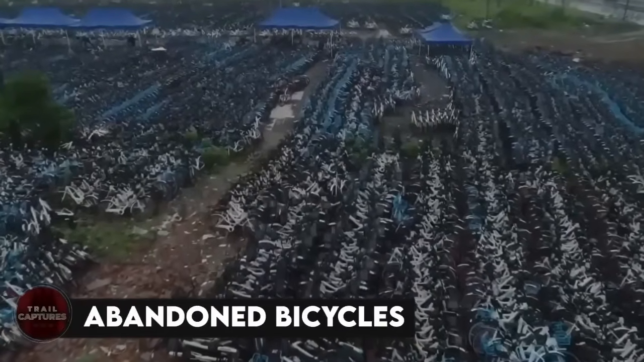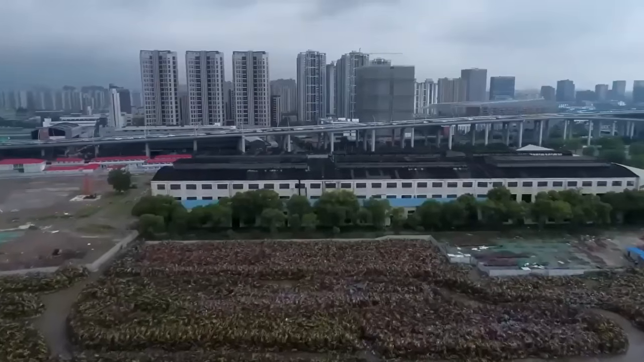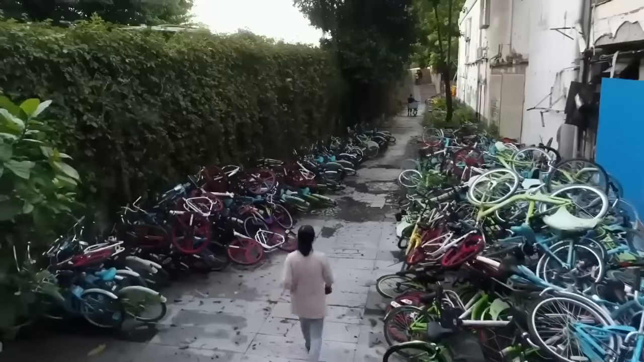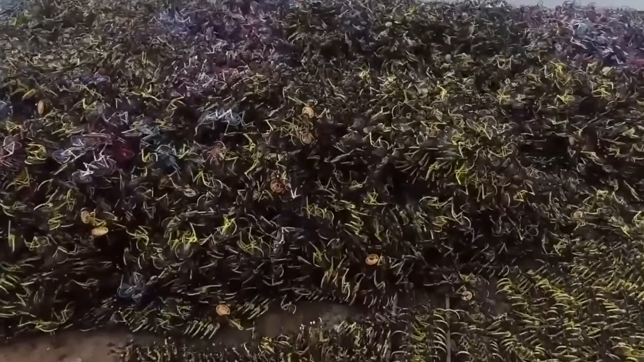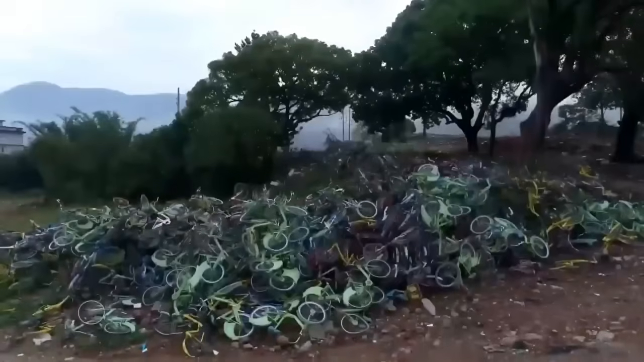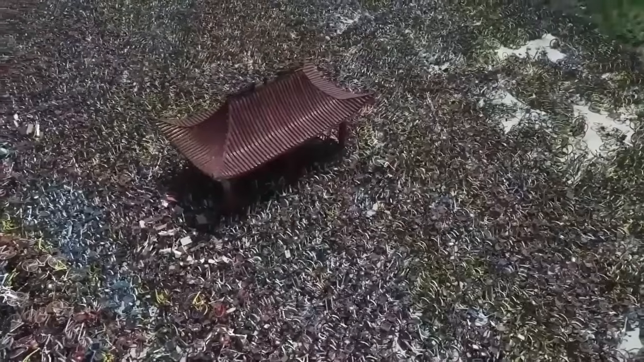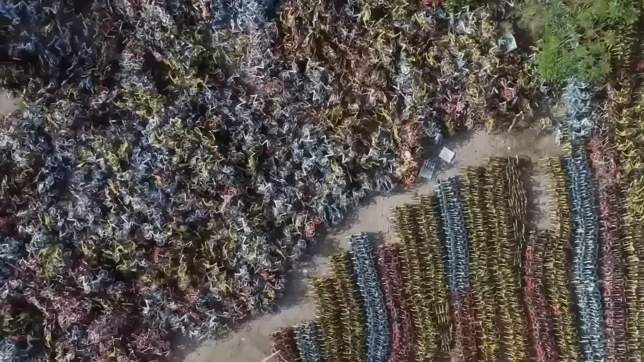Abandoned bicycles. Looks like China's bicycle rental companies were pedaling too hard, but didn't quite manage to stay on track. A few years ago, bike rental services flooded China's market, overestimating the demand. As a result, millions of colorful bikes were left abandoned, causing traffic and congestion. Companies couldn't control the situation, leading to closures and thousands of leftover bikes scattered everywhere. Drone footage captured bicycle graveyards in every major city, rusting away as mountains of abandoned bikes.